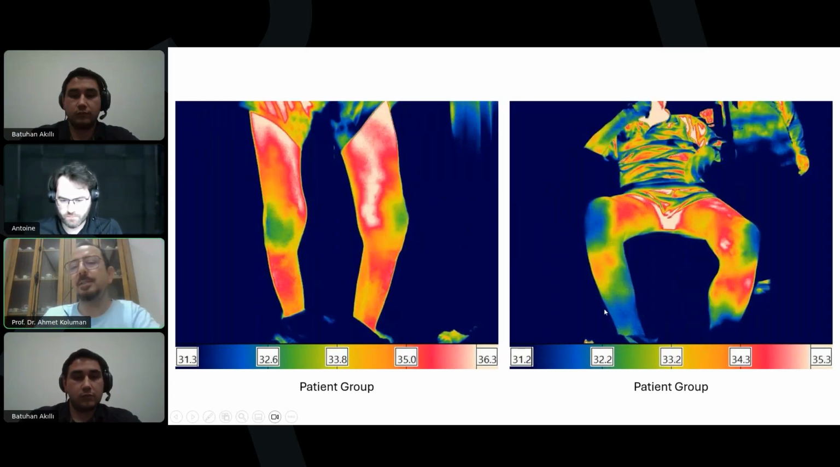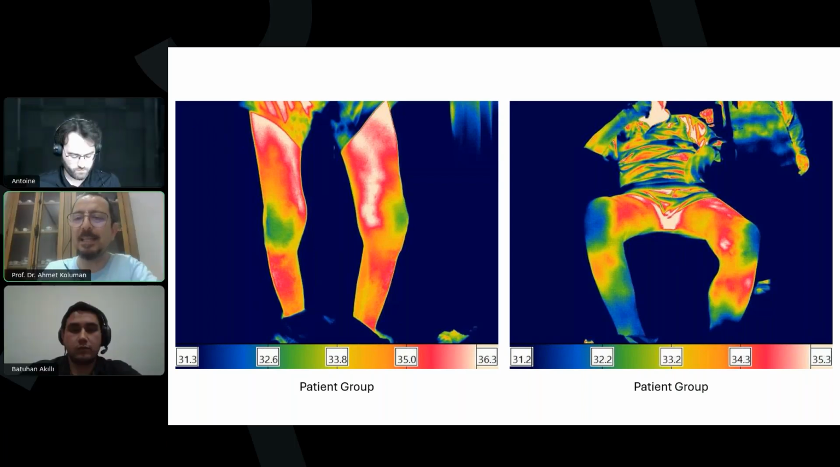Why we love the thermal camera, I would like to tell here: some patients had really increased pain that they could not stand alone. So we asked them to sit down, and the areas do not change by sitting. So we had the result that the thermal camera can be used standing or sitting, which does not affect the result. You can see the heated areas of each patient.